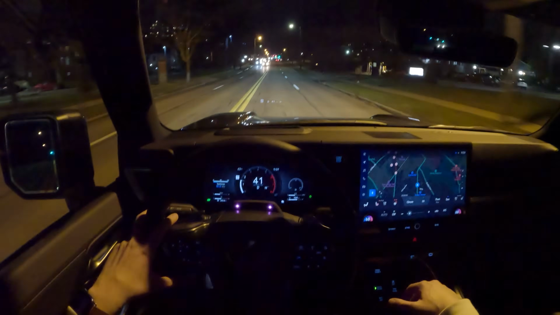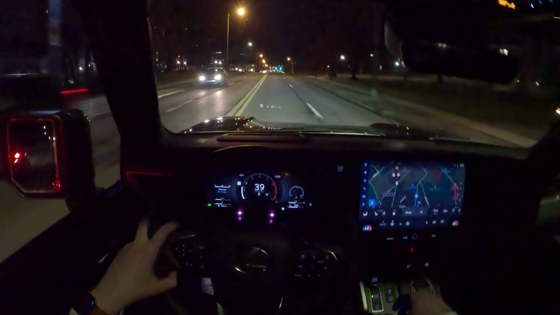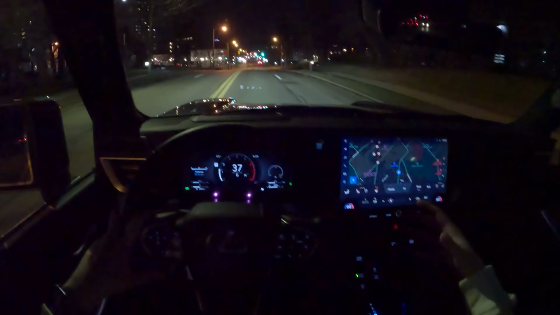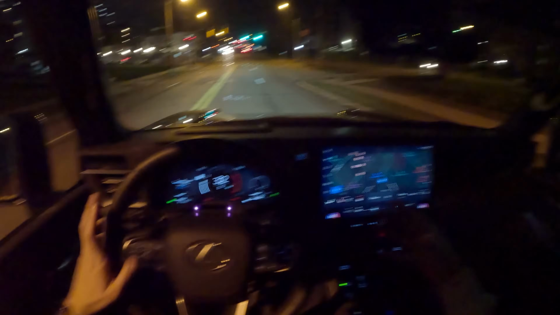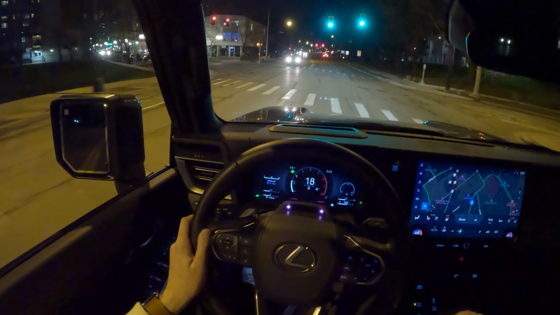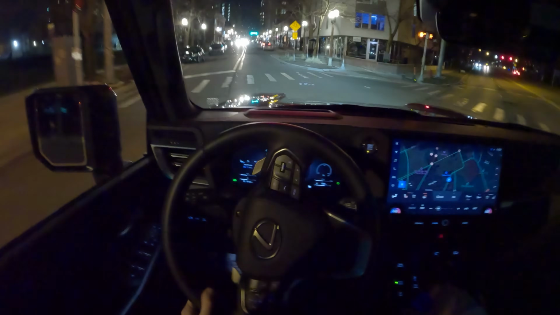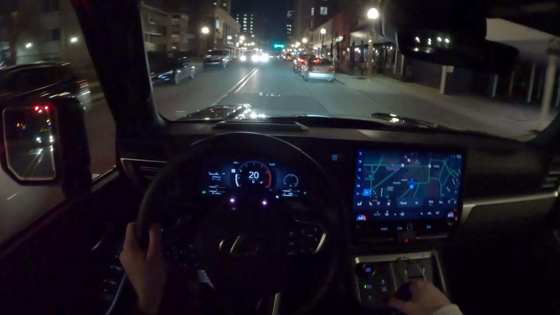And man, this is just such a huge departure from the outgoing GX 460 that was around for 13 model years. But what I like about this new generation is it is still unapologetically GX. This isn't mistaken for anything else. You don't feel like it's a phony GX. You still have the nice high driving position, light steering, almost 9 inches of ground clearance. It checks all the boxes.